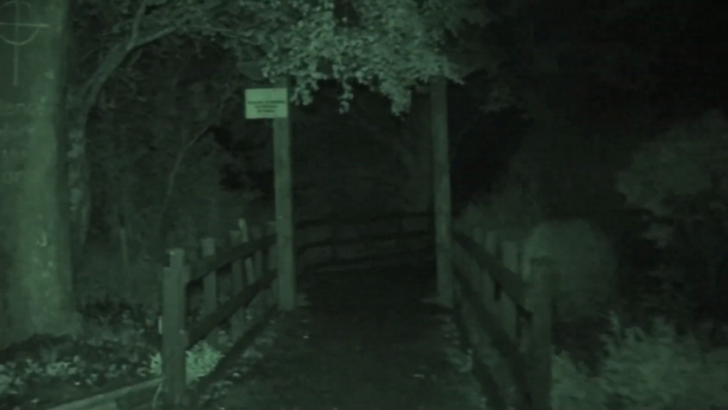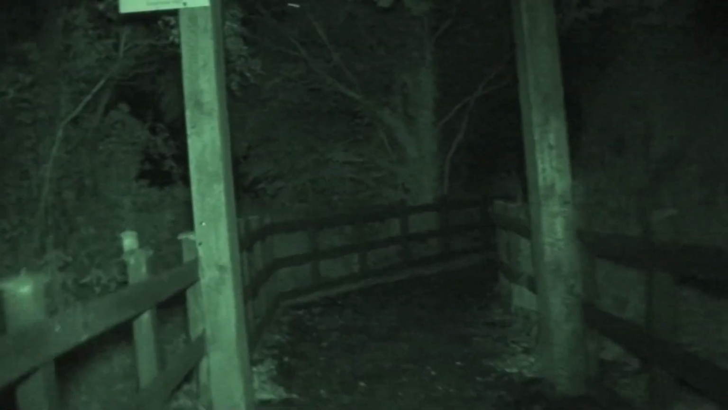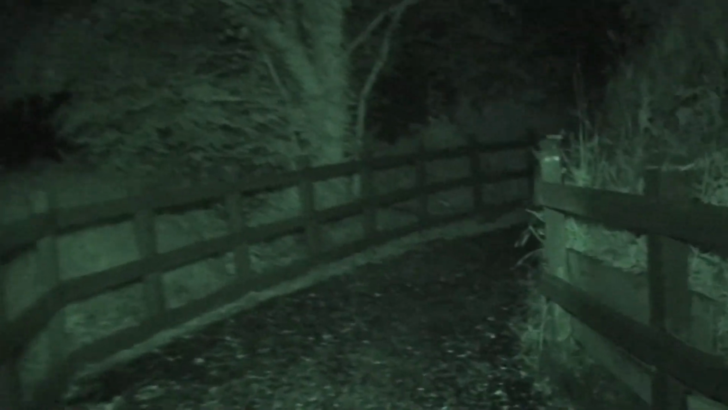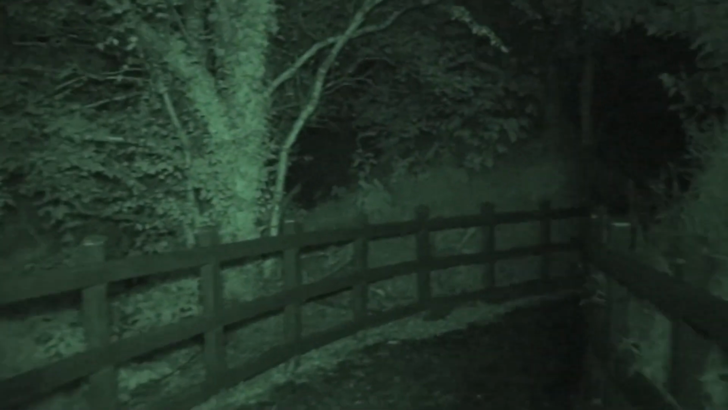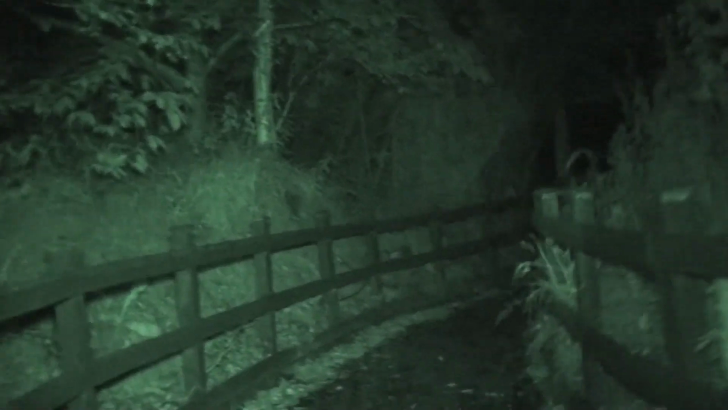Now, oh, this is pretty good. I have the screen tilted upwards, and looking with my eyes, it's pretty dark.